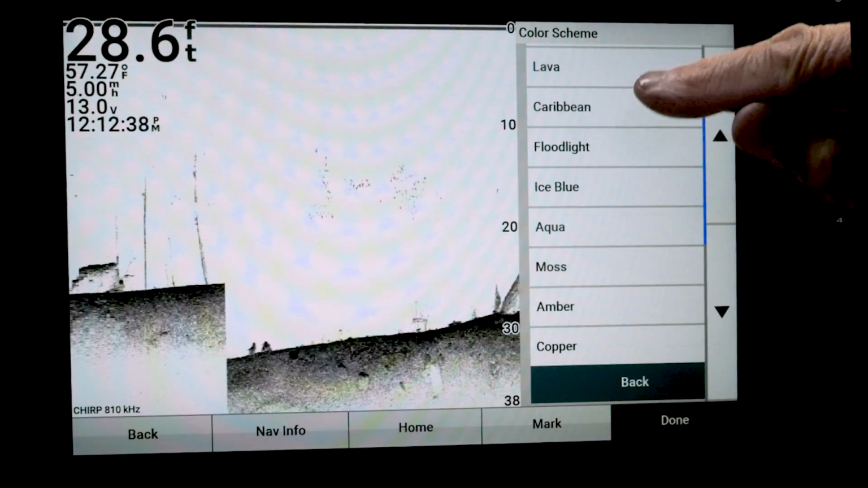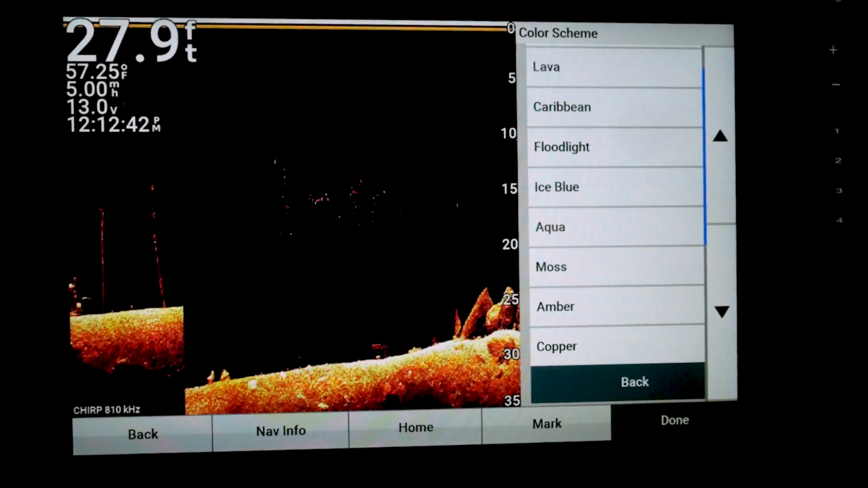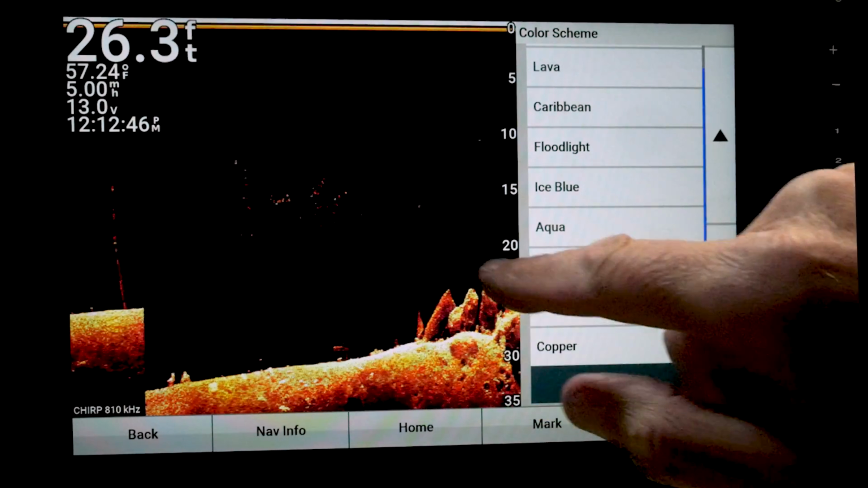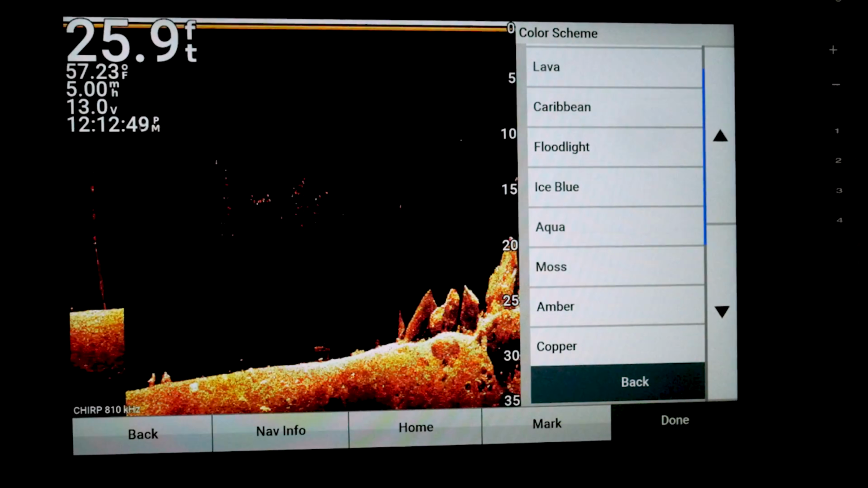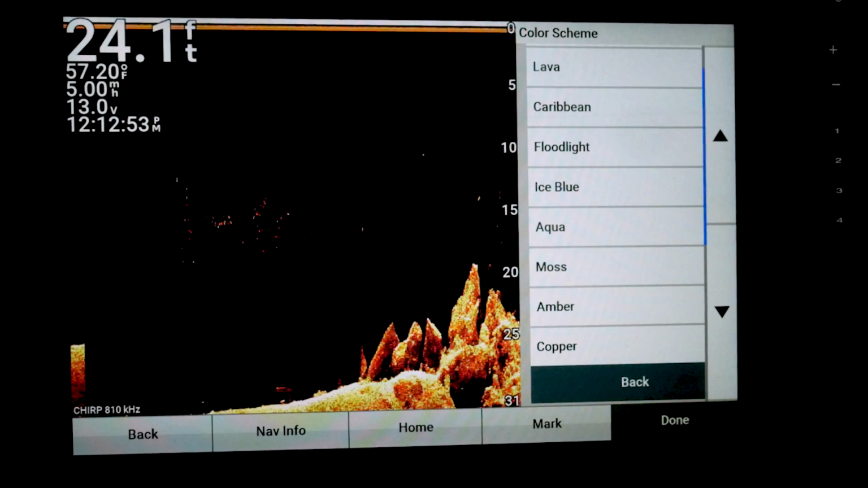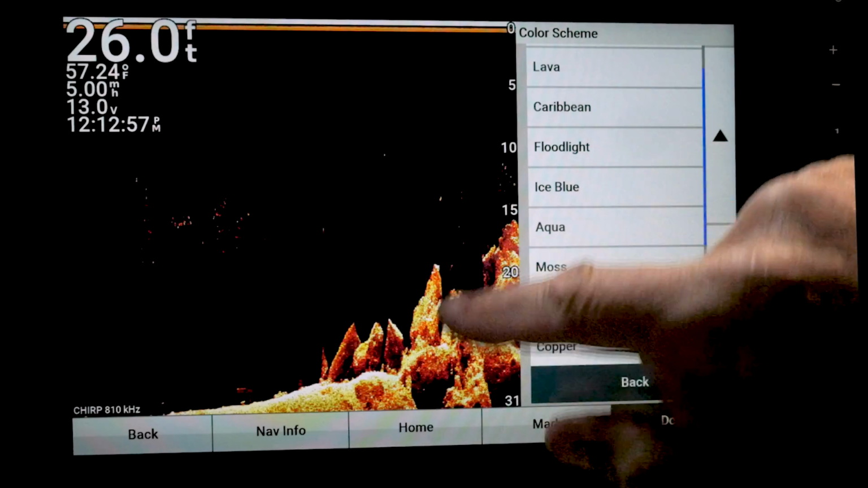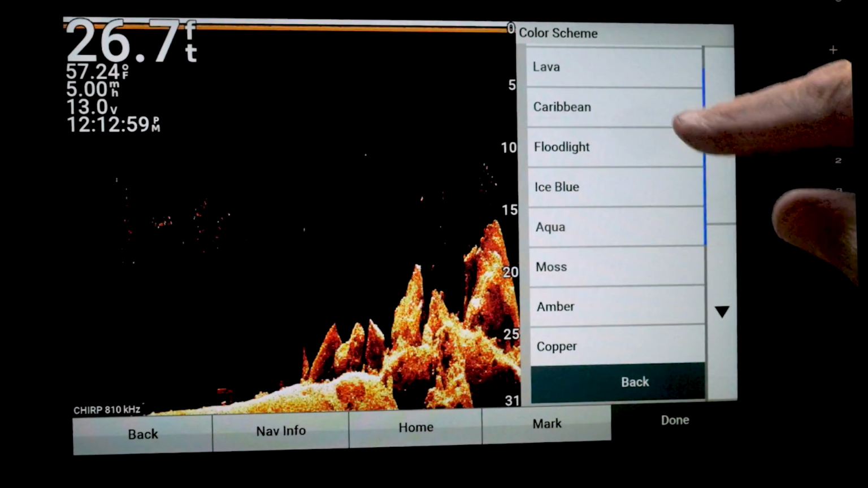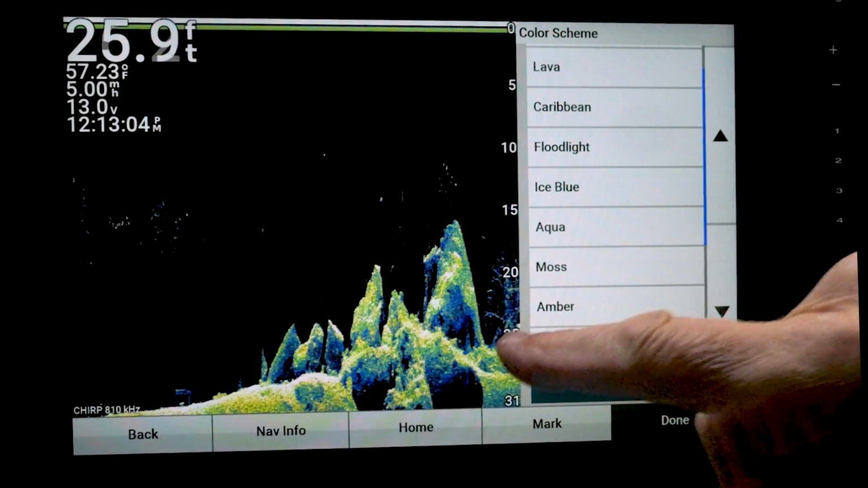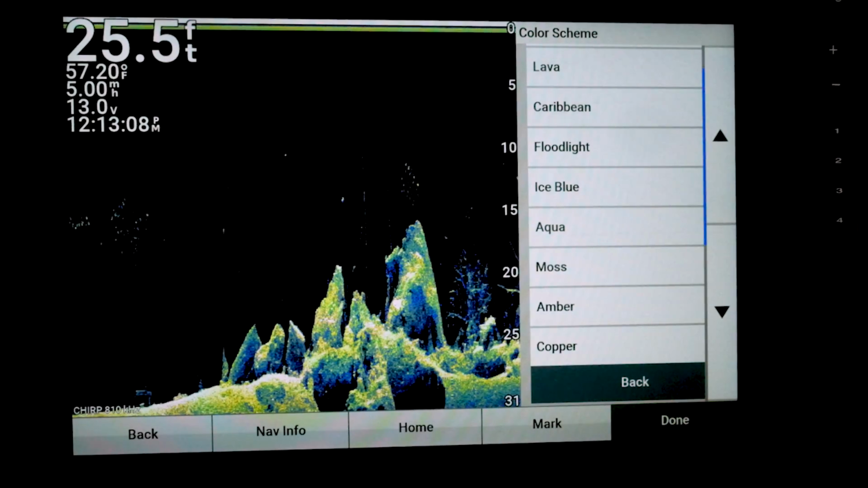All right, one more. Well, two more. Let's look at lava. That's a pretty good color. And you can see just kind of a mix of colors in that. So that actually, for looking for structure, that may be pretty handy because you've got a lot of different shades in that. And Caribbean, which is kind of the same thing. You can see blues and greens and just a lot of different colors in there.